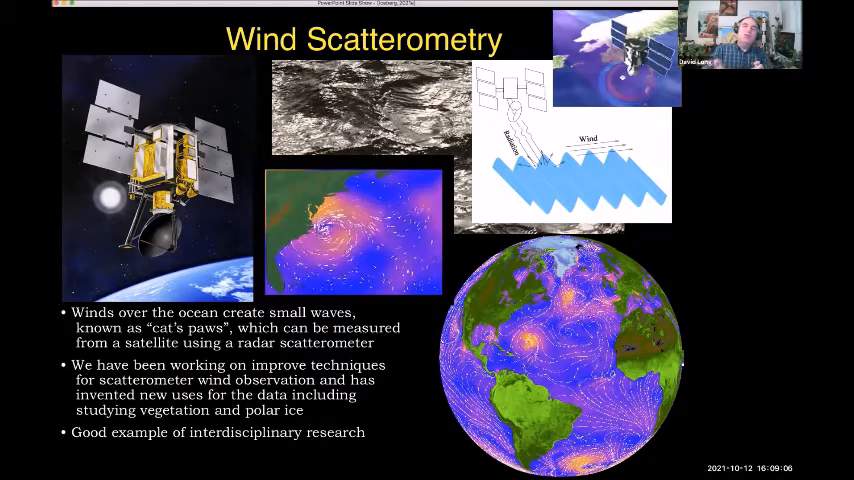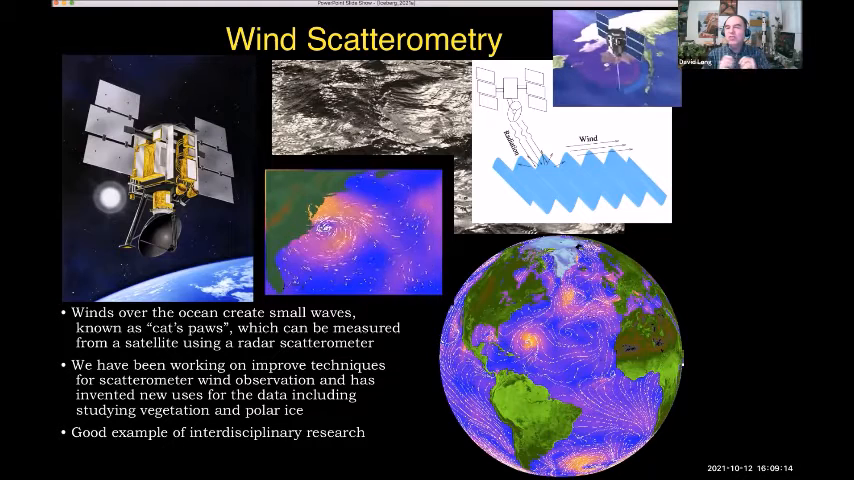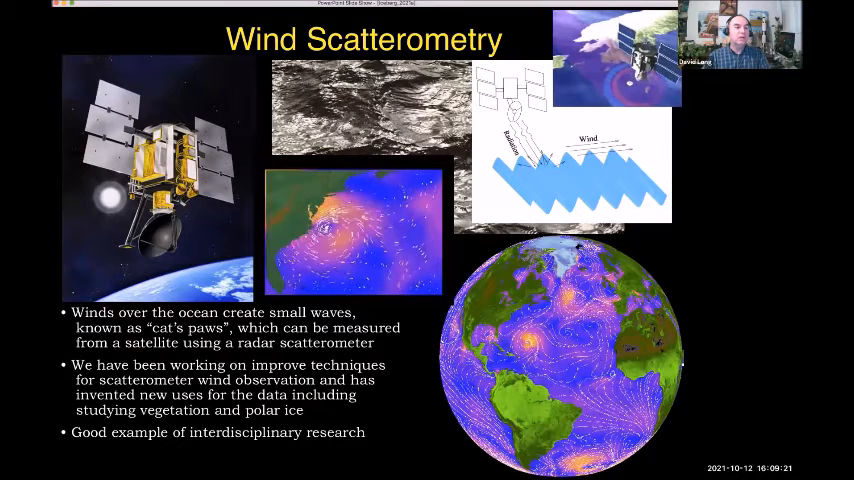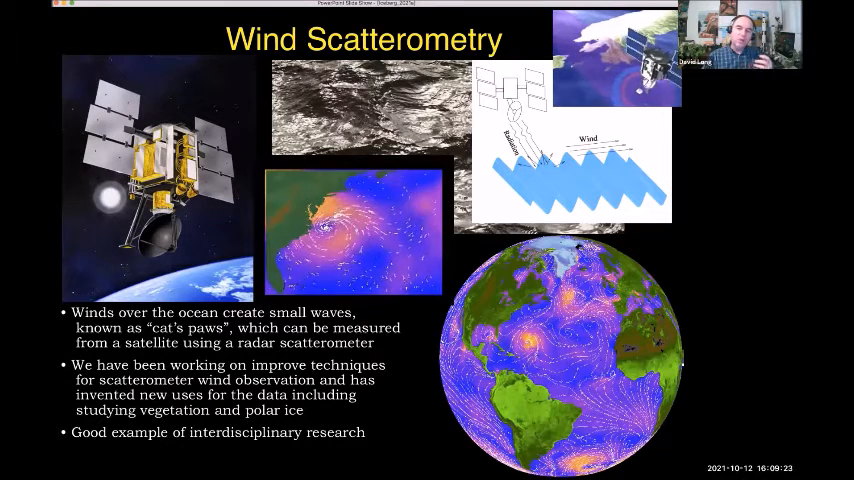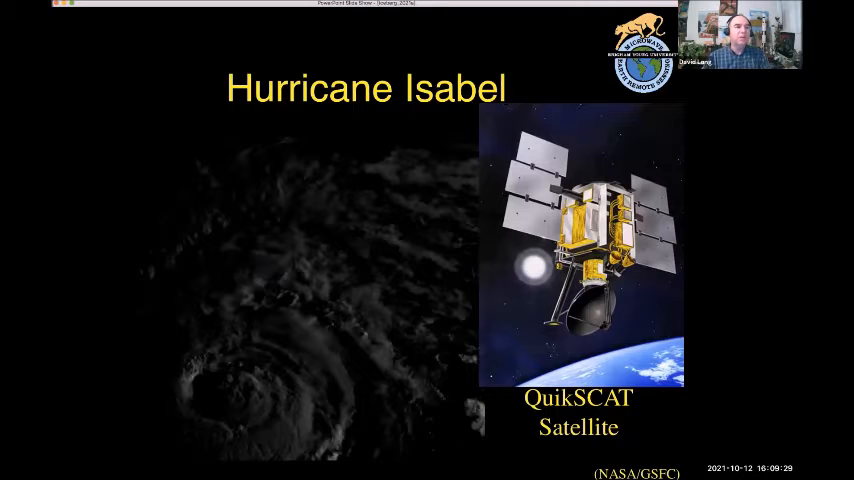So when we look at the surface with those waves on the surface, when we look in different directions, we get a different backscatter from the surface. We can use that to retrieve the wind speed and the wind direction over the ocean surface. That's one of the things we're going to talk about. And this is a really good example of interdisciplinary research because we do science with it, and we have all the engineering and principles going together.